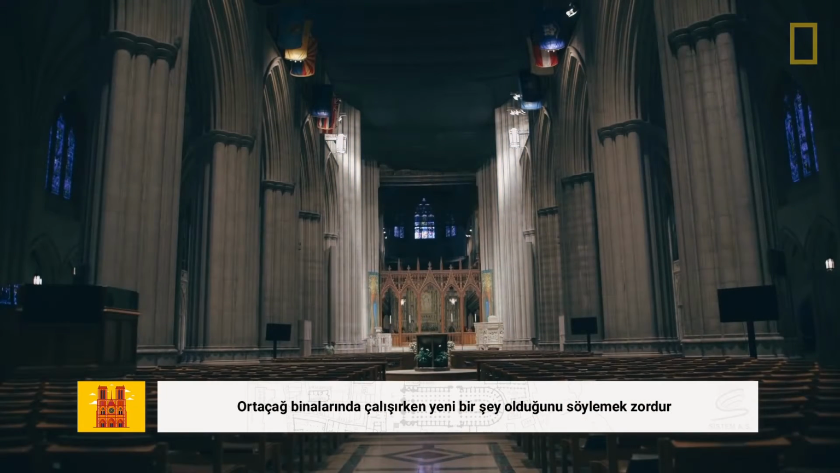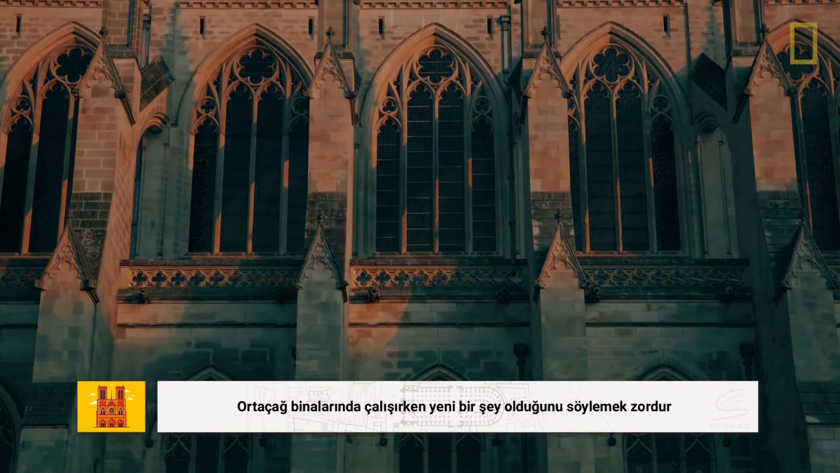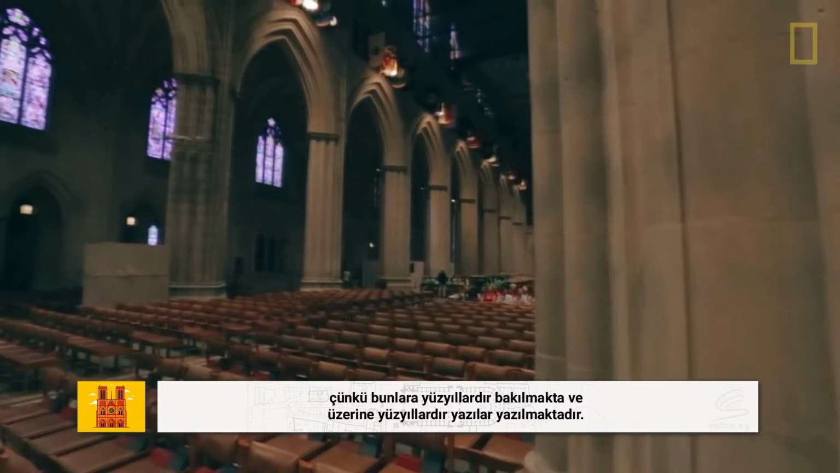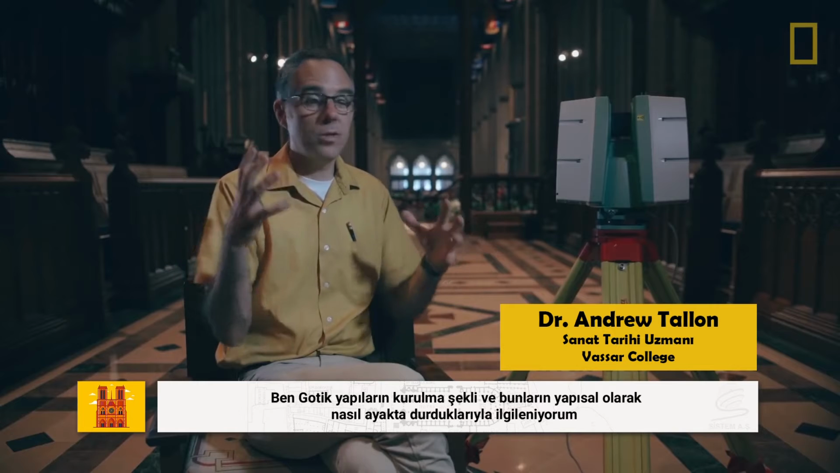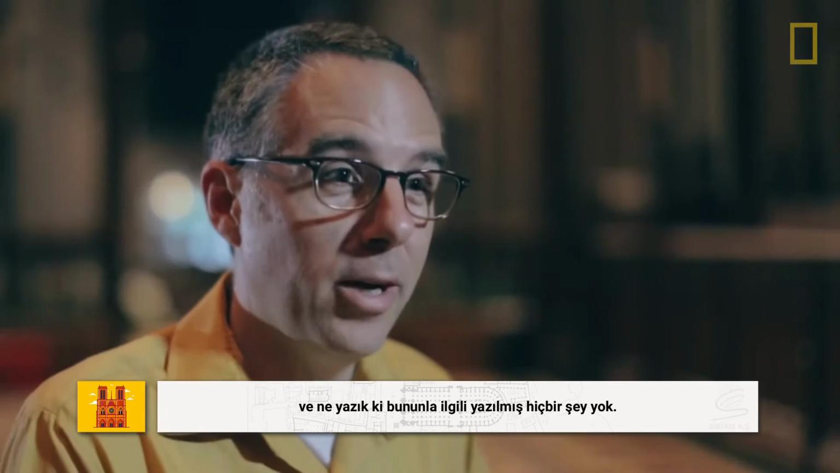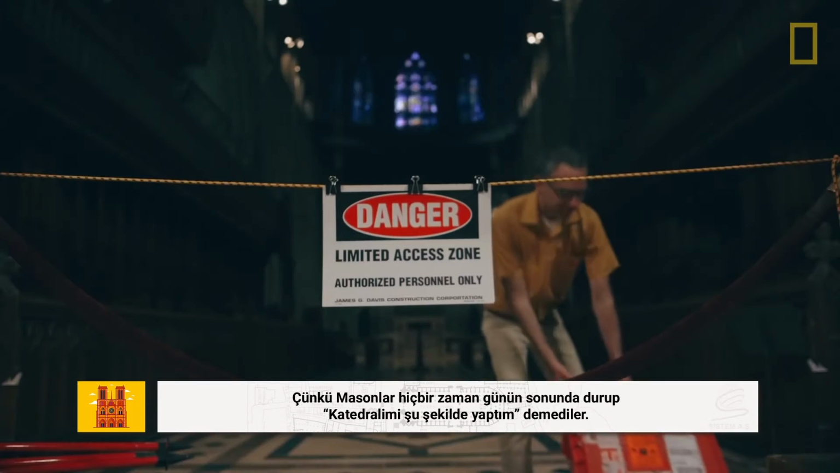When you're working on medieval buildings, it's difficult to have the impression that you can say anything new, because they've been looked at and written about for ages. I've been interested in the way Gothic buildings stand up, and the way they handle themselves structurally. And unfortunately for me, there's nothing written about it. Masons never stopped at the end of the day and said, well, I built my cathedral this way because.